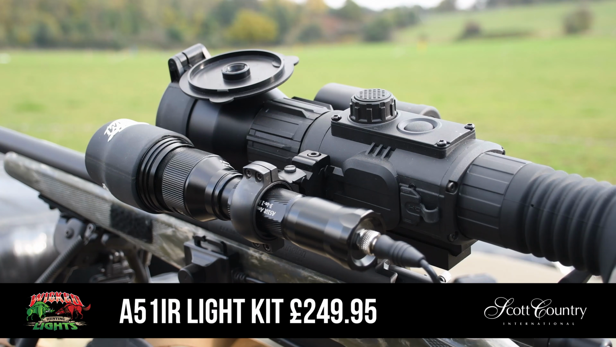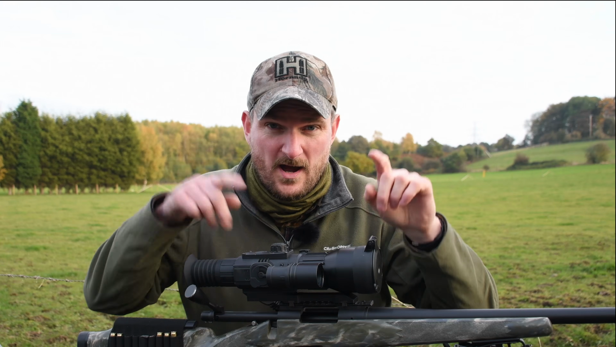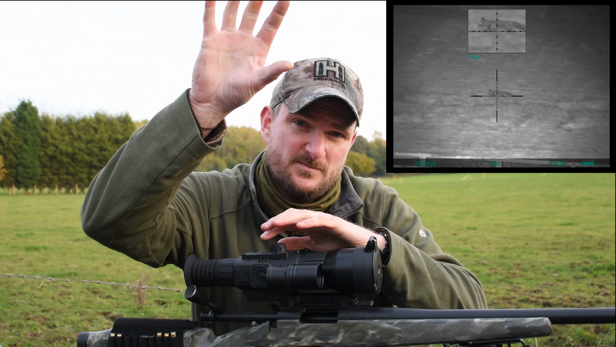Using an aftermarket illuminator with an adjustable beam on it allows you to pinpoint that beam. I quite like it as a diamond, you know, get the diamond shape, and I have the bottom of the diamond level with the reticle, so that most of my light's spilling above.